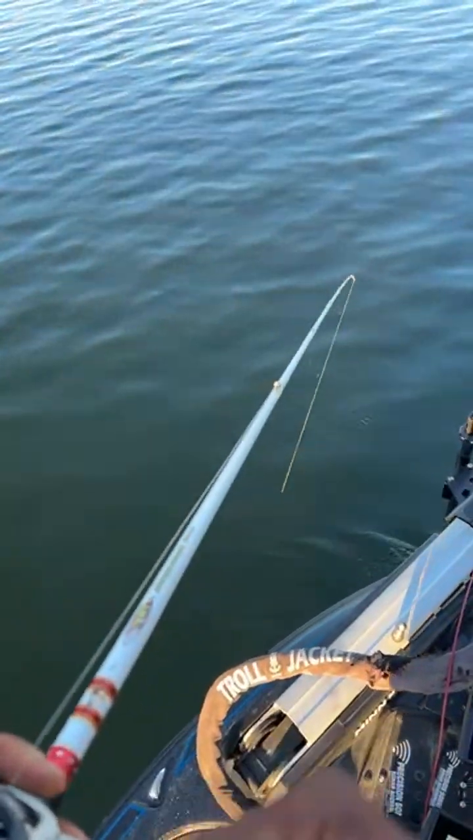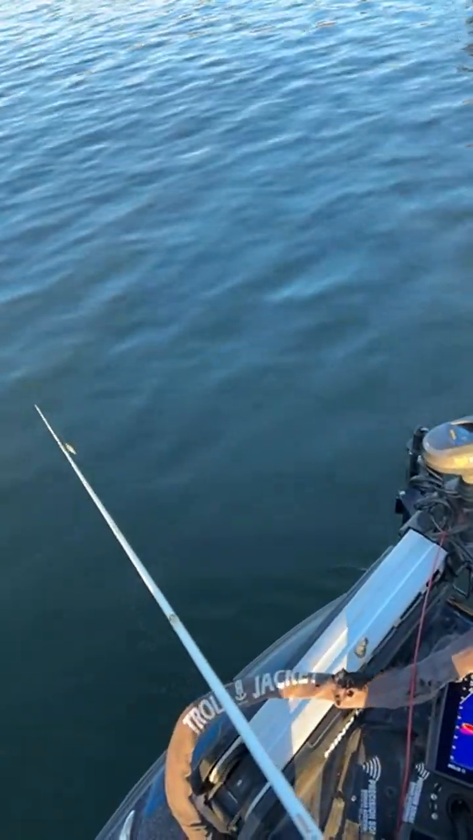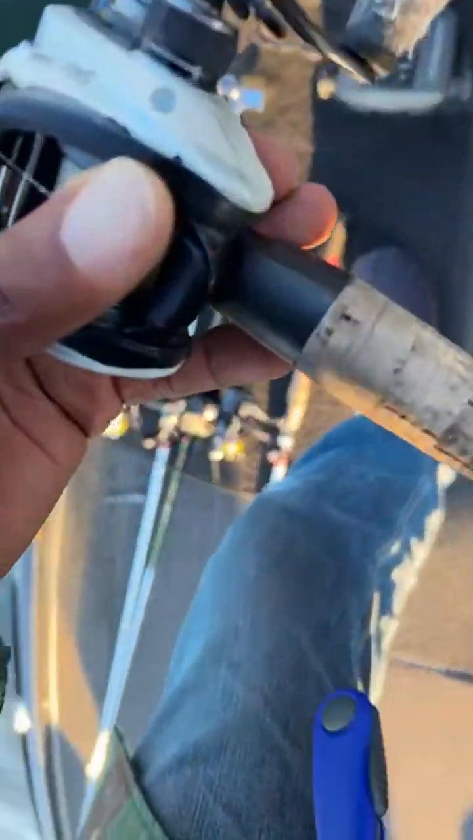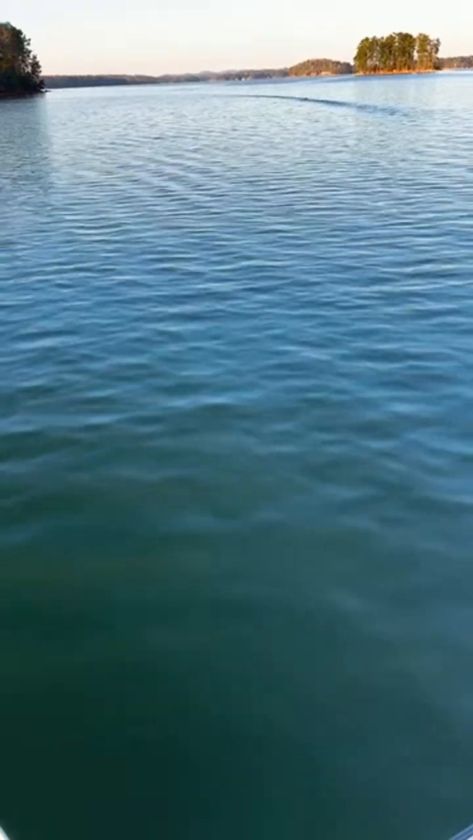Let's move in a little shallower. I'm just going to be kind of easing around. I'm looking for any fish that I can see relating to the bottom. So that's kind of what I'm doing, guys. So we're going to go out here in these ditches, drop-offs, that kind of thing, and see what we can find.